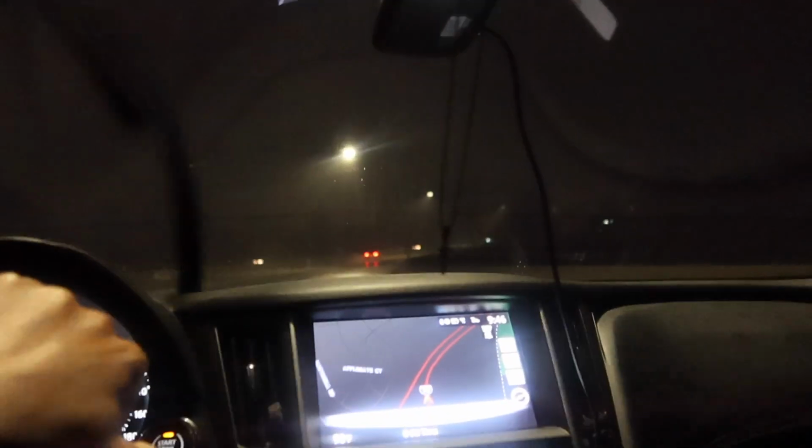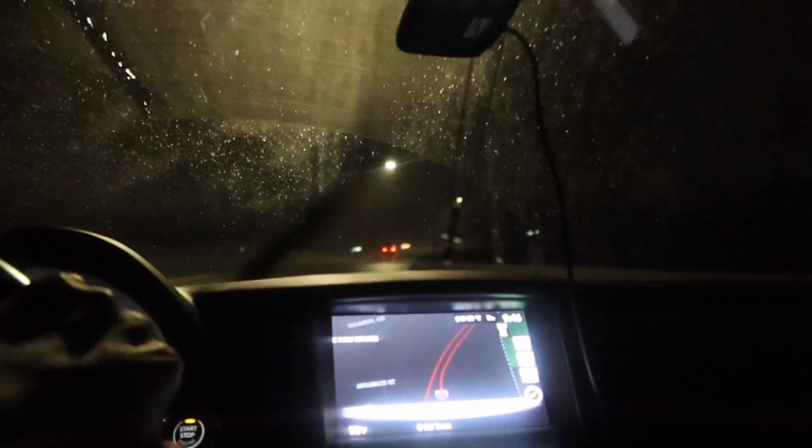Man, I take the corners pretty well. Mind you, I'm doing the speed limit as well. But I'm on the gas right now. It'll probably get a little sideways, but it's not gonna go nowhere.